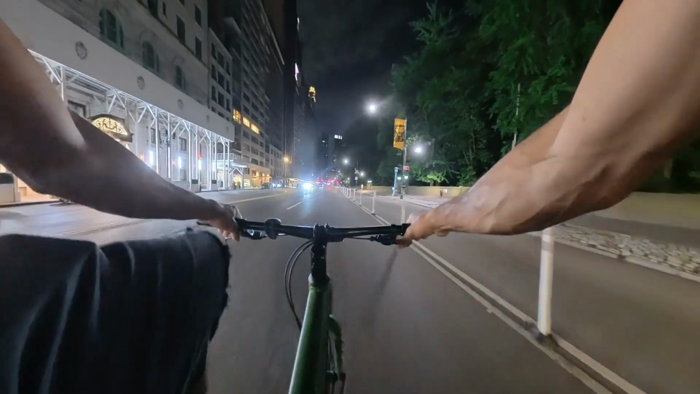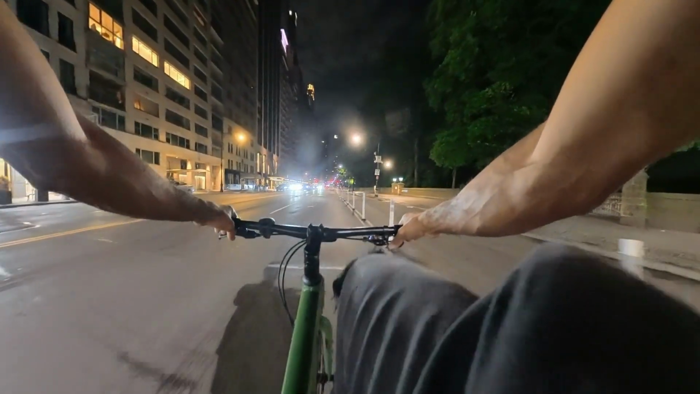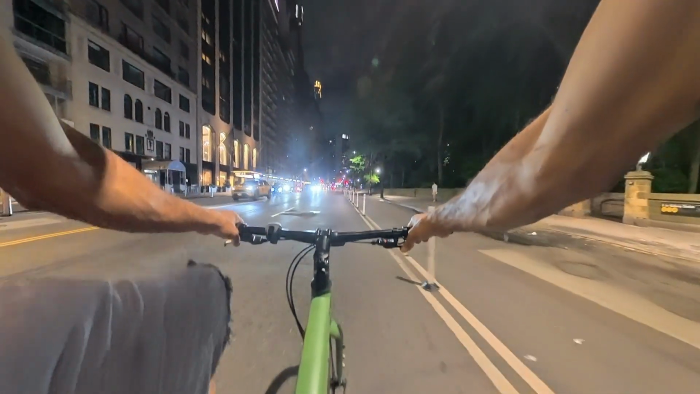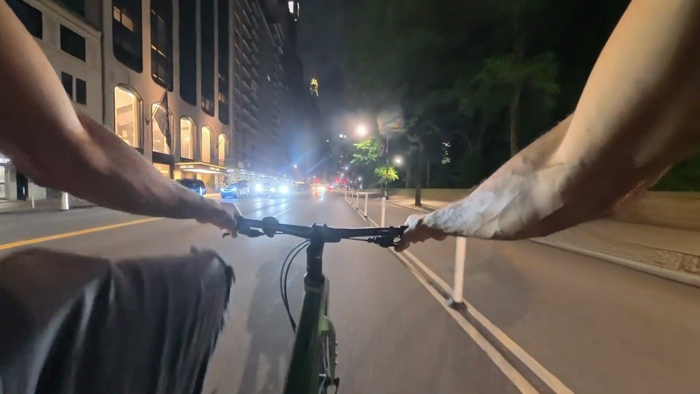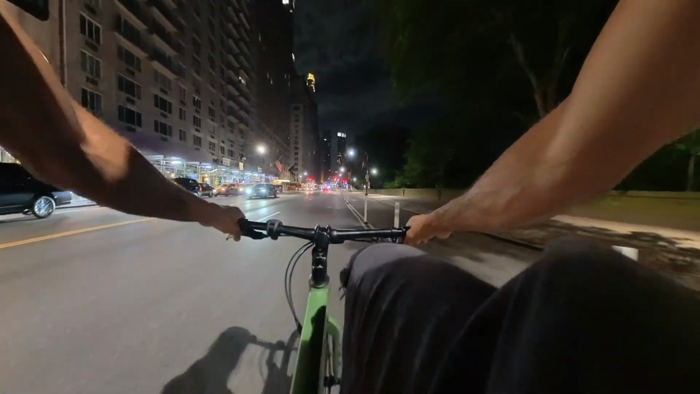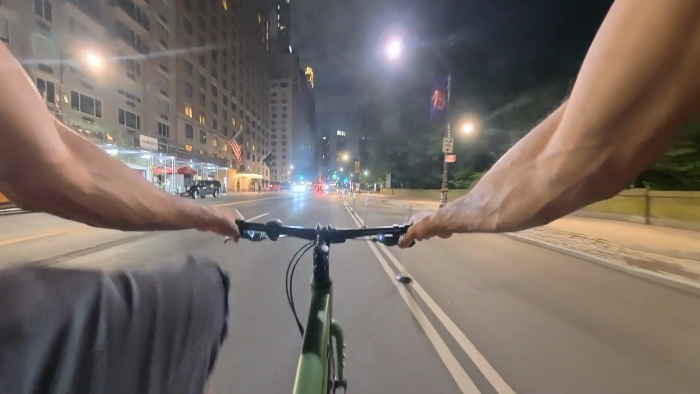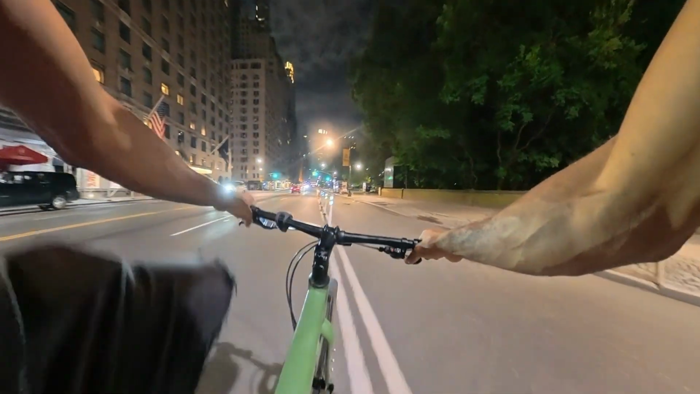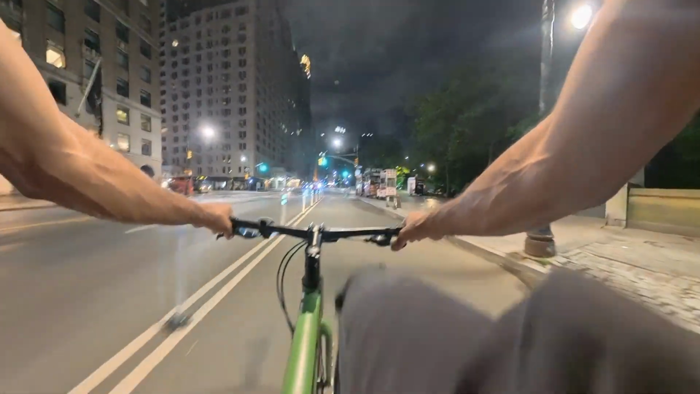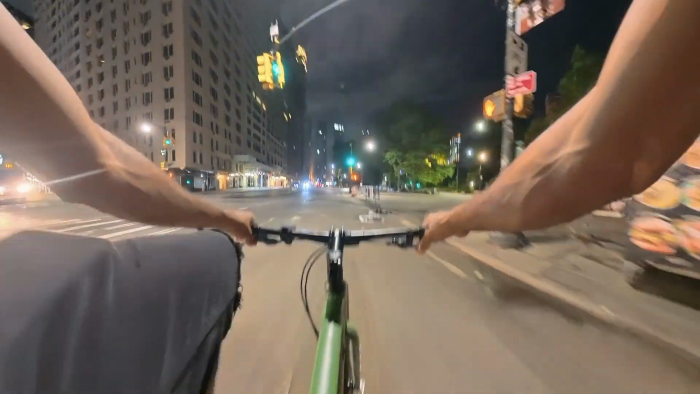You know, I had the Insta360 X5, I had a GoPro, and when I ride at night, it would look real grainy, too dark, and then when a lot of action would go down, it would look real shaky. If I go fast, if I start pedaling hard, the visuals would just look real shaky. Not usable at all. So I kind of stopped doing them. And I wanted to get a camera that could do nighttime, low light shooting really good.